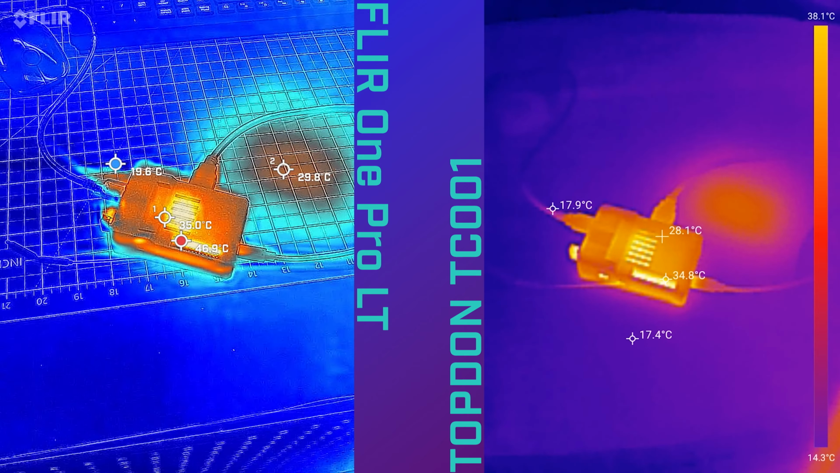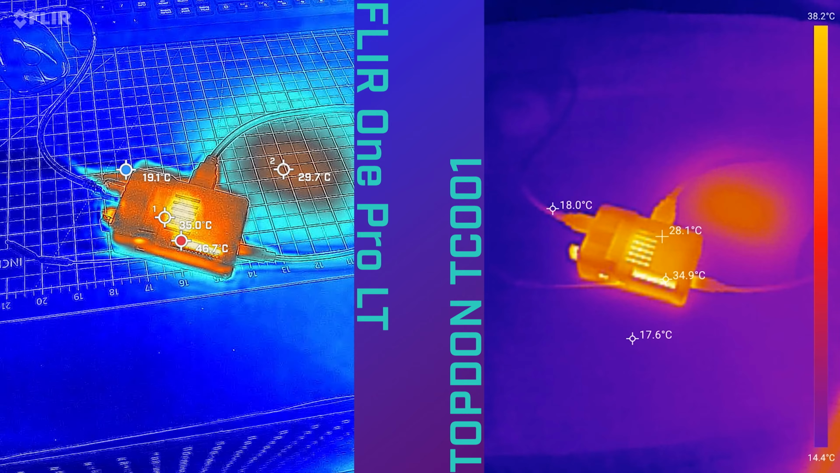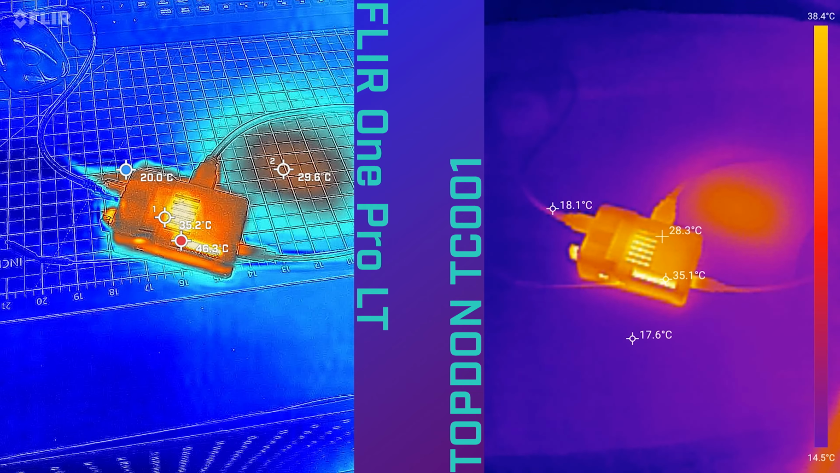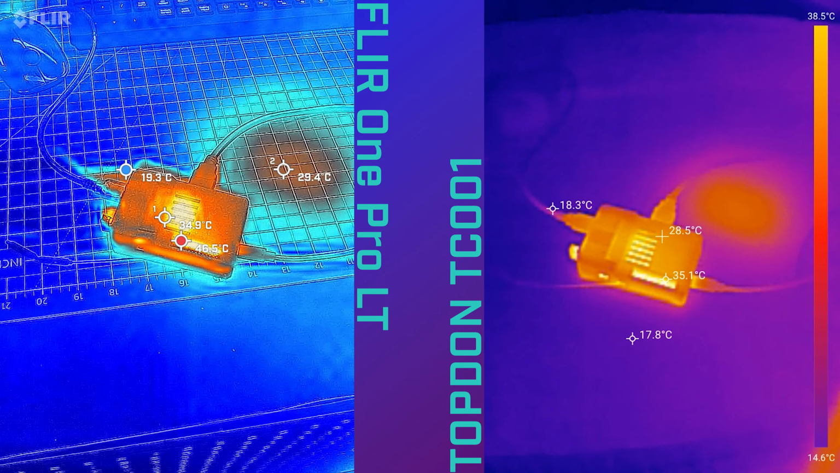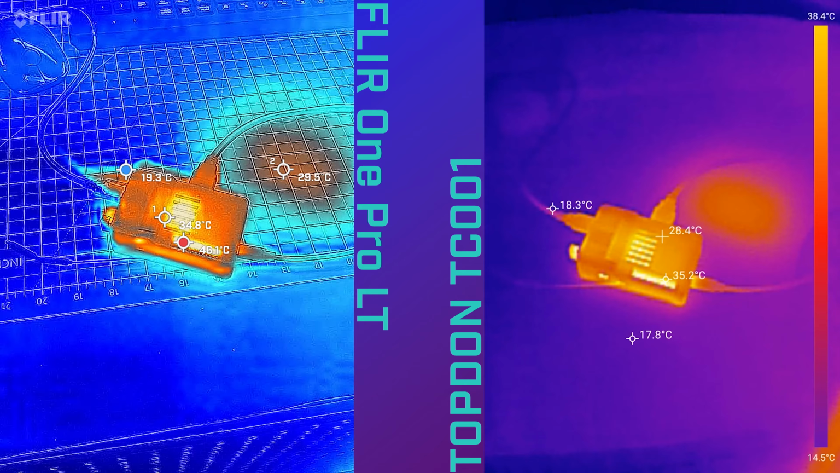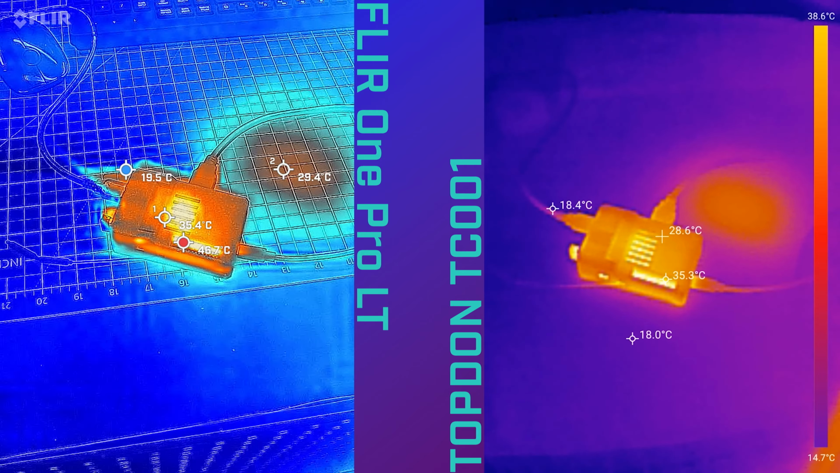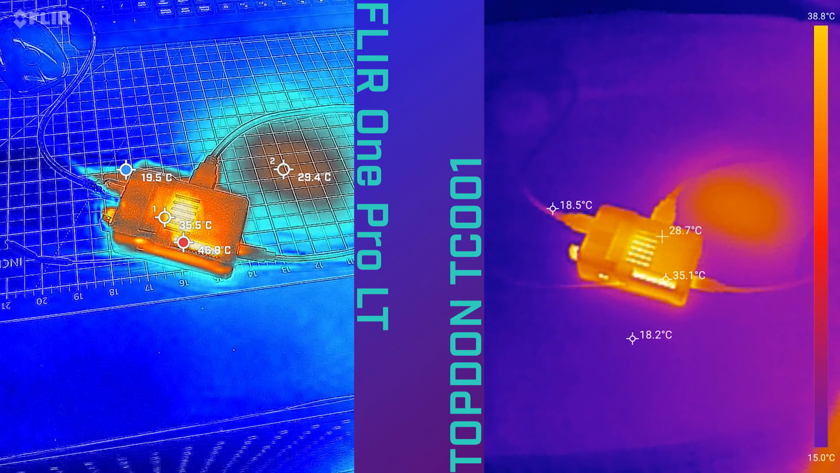So now we're going to move on to the electronics enclosure, and both devices perform pretty well. Obviously the TopDon has a little bit better accuracy here, and what I use this for is determining whether or not the devices that I am enclosing have enough cooling and ventilation. And really, the thermal imaging works really well for this purpose because you're able to see temperatures on the inside and outside of the device, which might not be easy to read using another means.